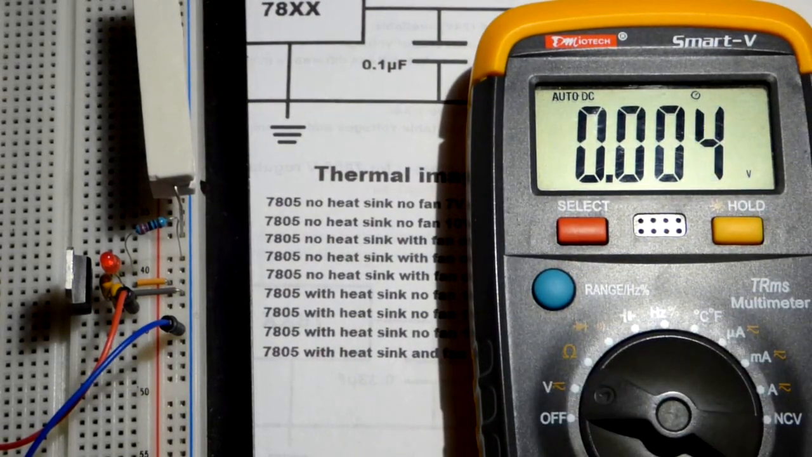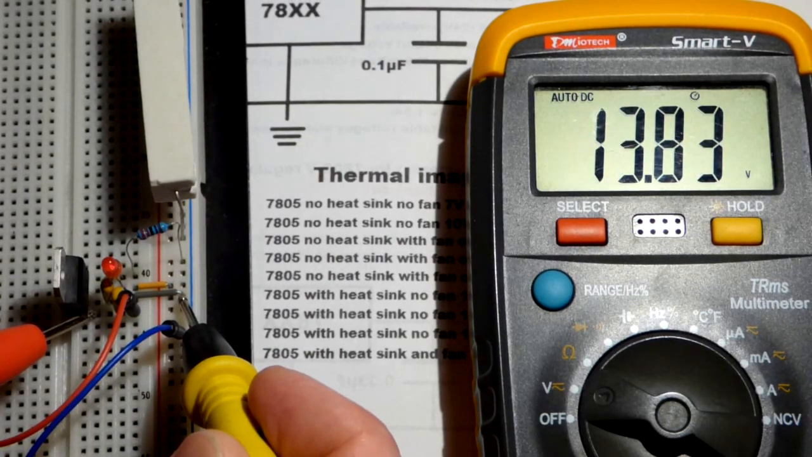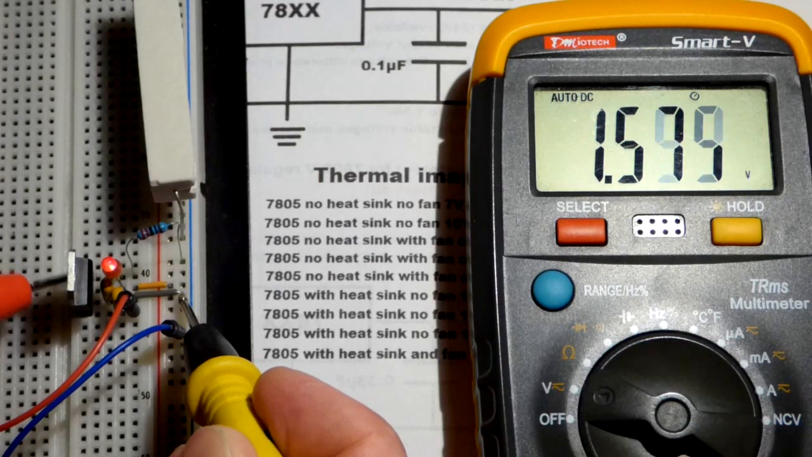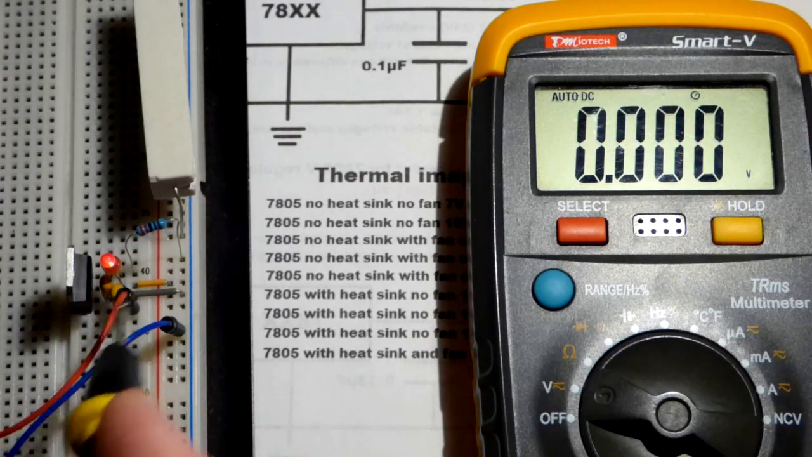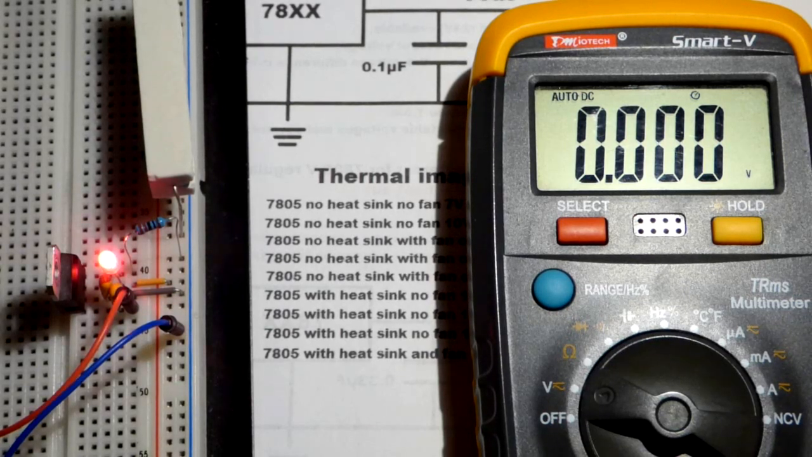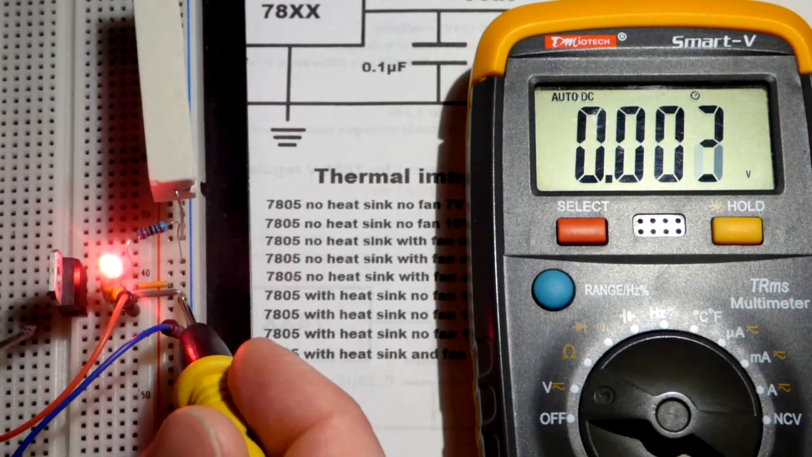But I have the power supply voltage now at 14 volts, and there you can see that. At the output, it's outputting a little less than what the LED needs to light up, 1.6 volts it looks like. And when I added the multimeter, that seemed to help somehow. It passed a little more current and voltage. But in any case, we're going to turn the fan on, and you should pretty quickly see now the LED is turning on.